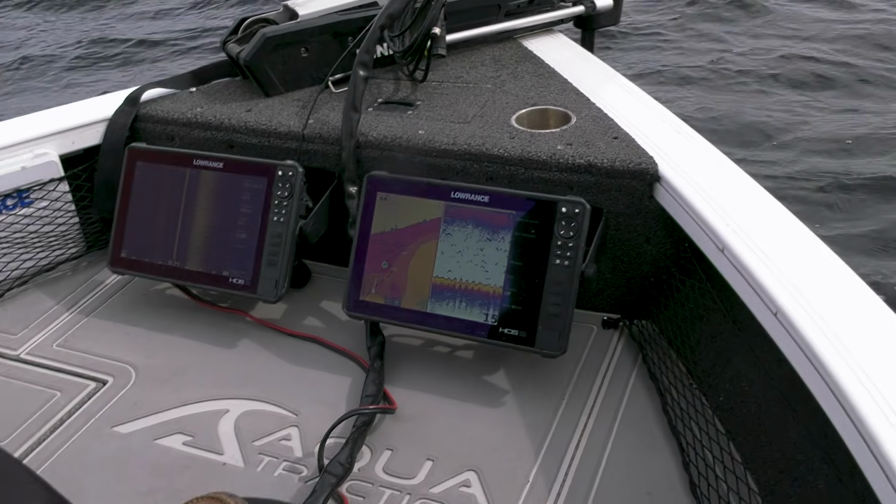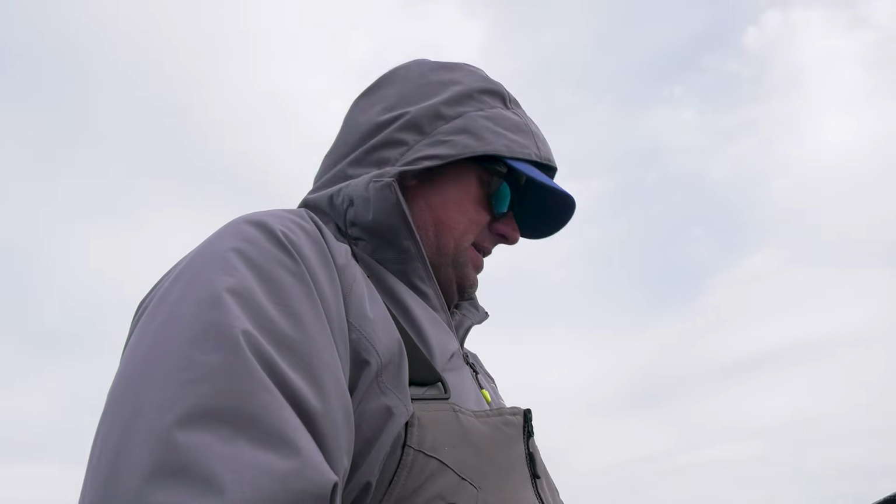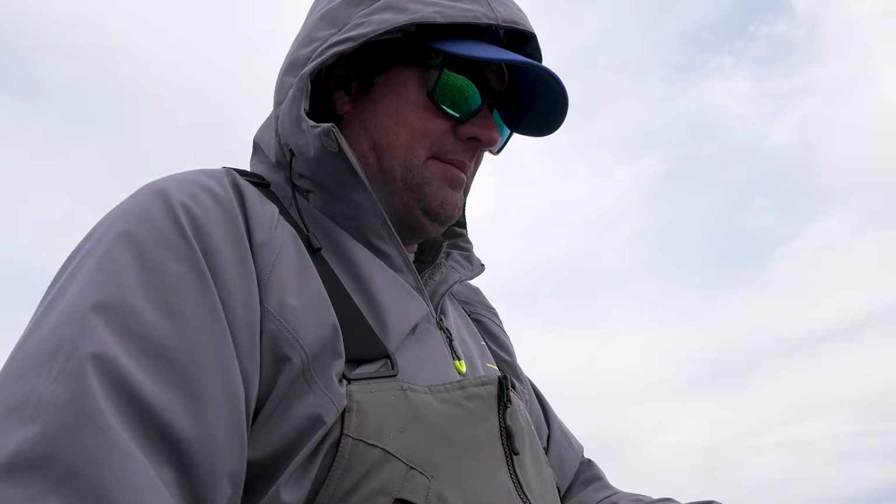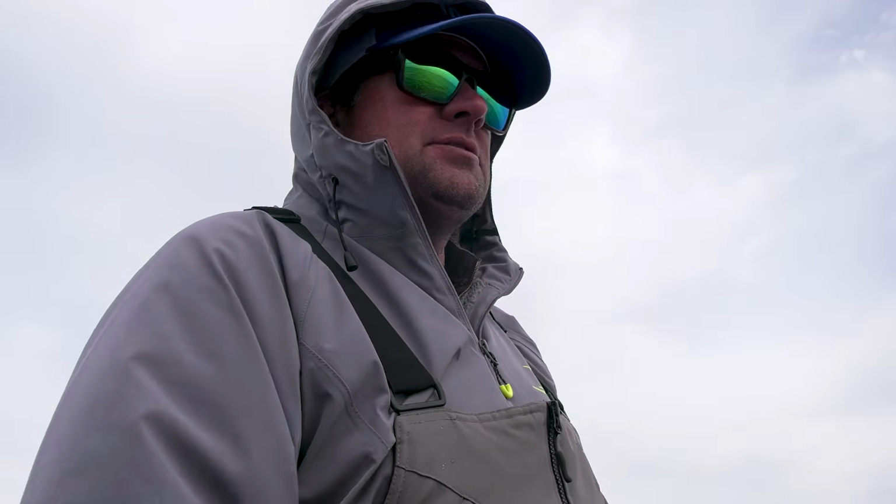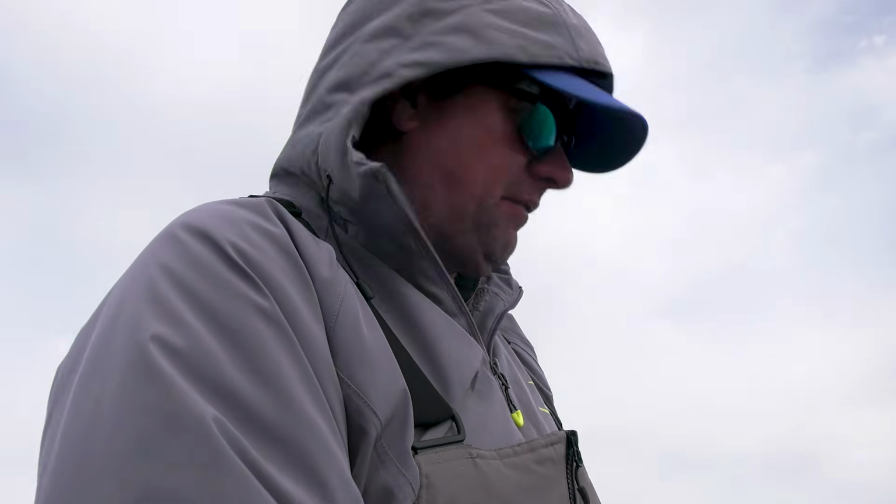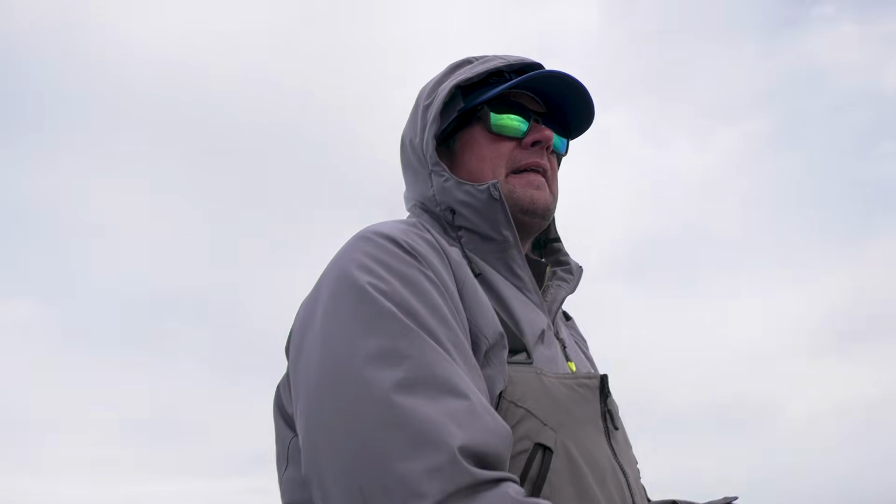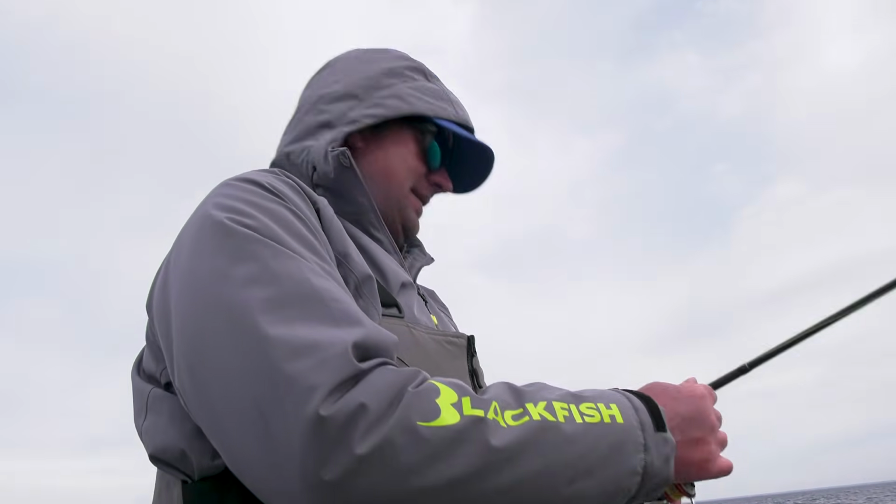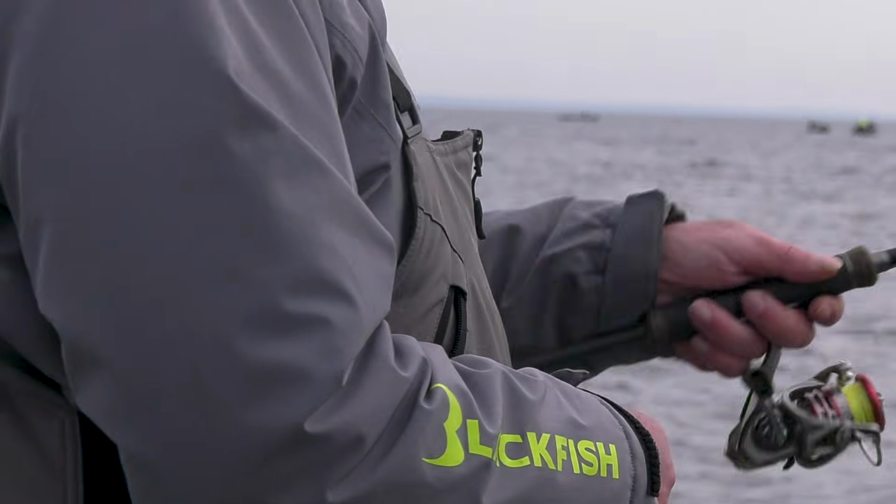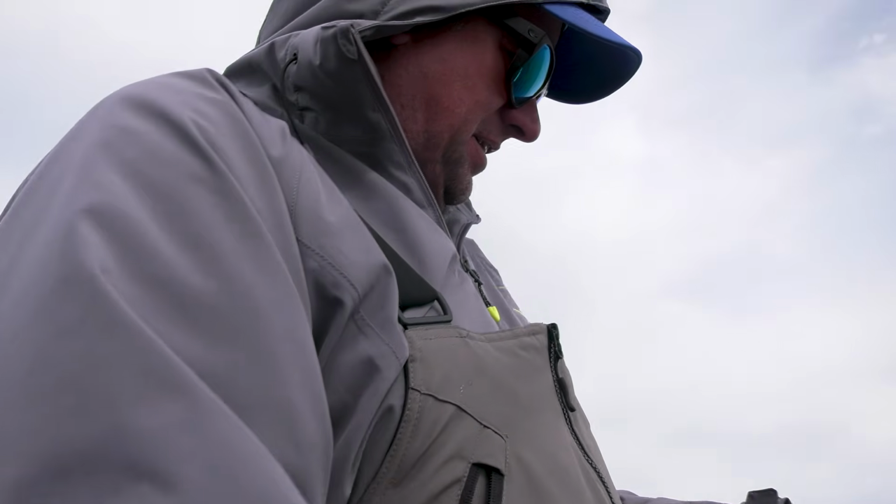That fish came fairly close to the boat, but the whole key, as you see, is everybody's out here casting. This clear water, I think a lot of times it'd be really difficult to catch fish below the boat. So we're just drifting and covering water, making long casts. And every fish, with the exception of that last fish, was being caught on the very end of the cast.